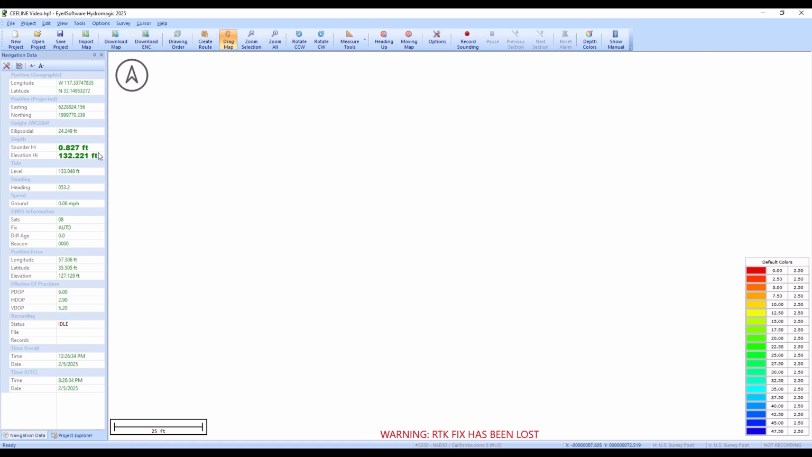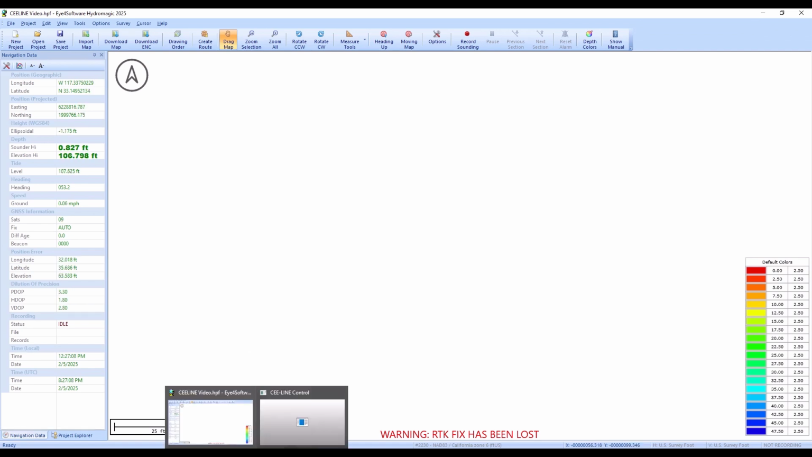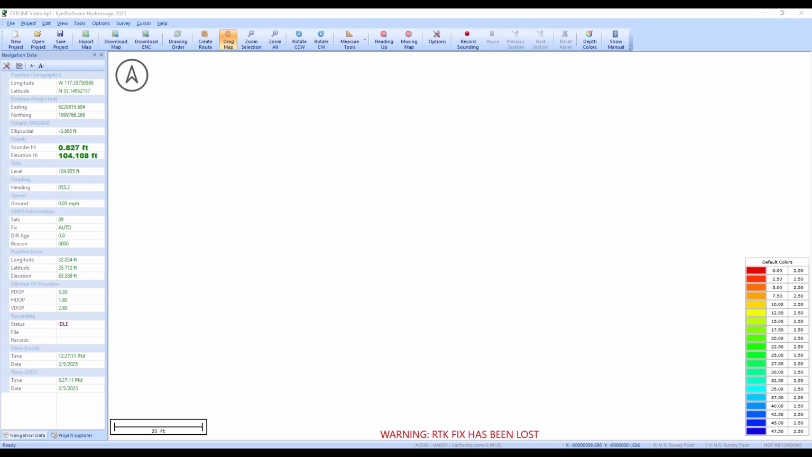So you see the numbers change when we put a proper geomodel in. And it's going to be all over the place because we don't actually have a GPS RTK fixed solution. But as I said, I'm fiddling it, so it's just showing us here. Now we put our antenna height in Hydromagic, but we don't have the draft in. So let's say we have a 1 foot draft and a 5 foot antenna height for a total of 6 feet. If we wanted to add the draft, we can do that. Now, one way we can do that is with this CEE-LINE control portal.